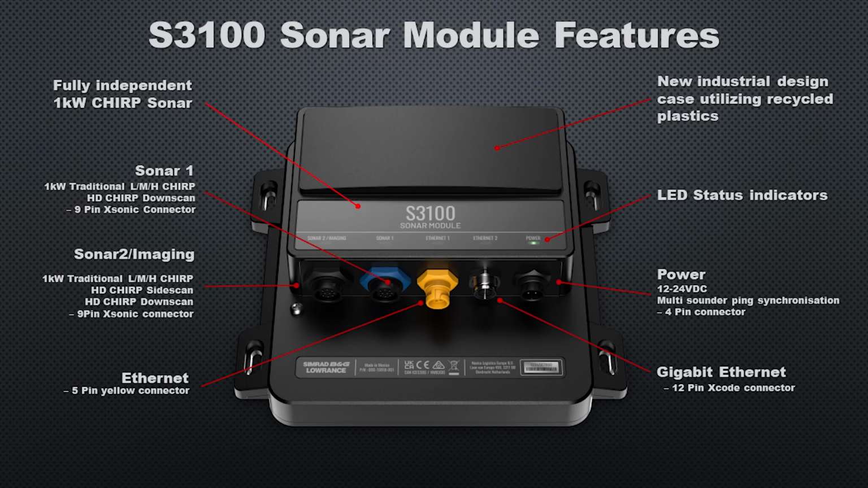It does have two 1 kilowatt sonar channels that are fully independent of each other. Sonar 1 will give you 1 kilowatt traditional low, medium, or high chirp and HD chirp downscan. That has the 9-pin plug. Sonar port 2, which is also our imaging port, has the 9-pin plug as well. That'll get you all those same features, plus it'll add HD chirp side scan support. In the center, you'll see the yellow Ethernet connector, which is the 5-pin connector we're all used to.